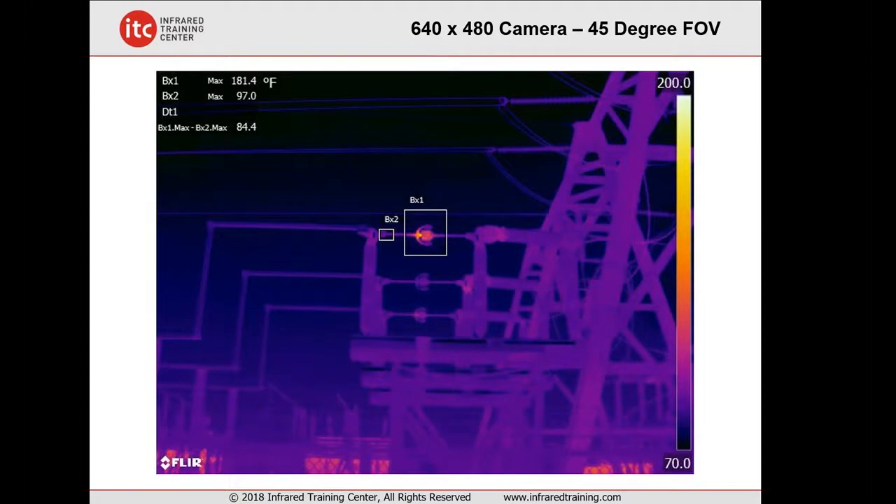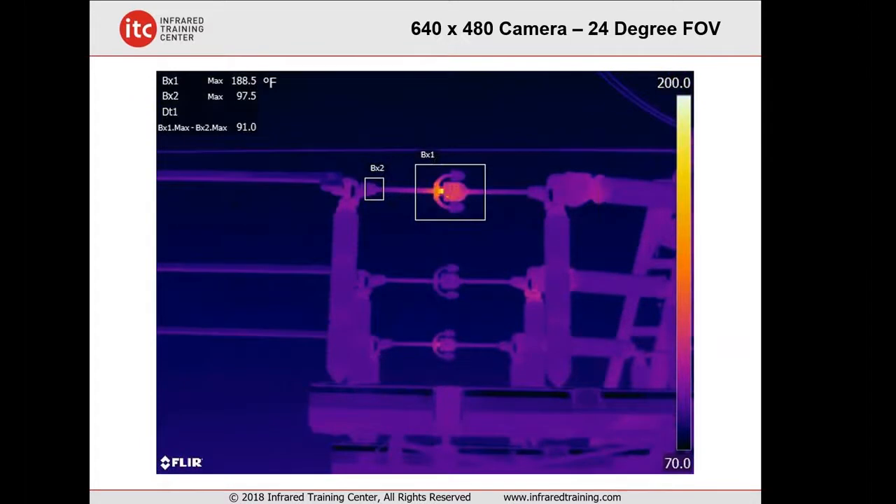In this situation, with a 640 by 480 thermal imager, here's a sequence of images, starting with a 45-degree lens. If you notice in the upper left-hand corner, a max temperature of 181.4 degrees, inside that box that you see there. If I switch to the 24-degree lens, the temperature increases to 188.5.